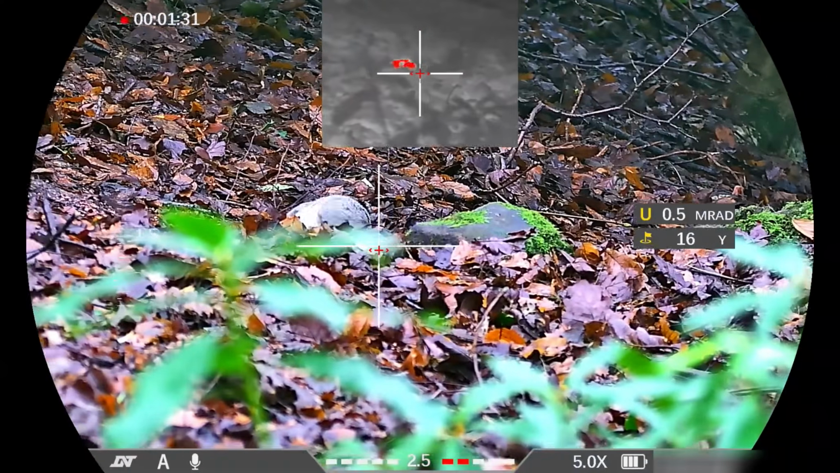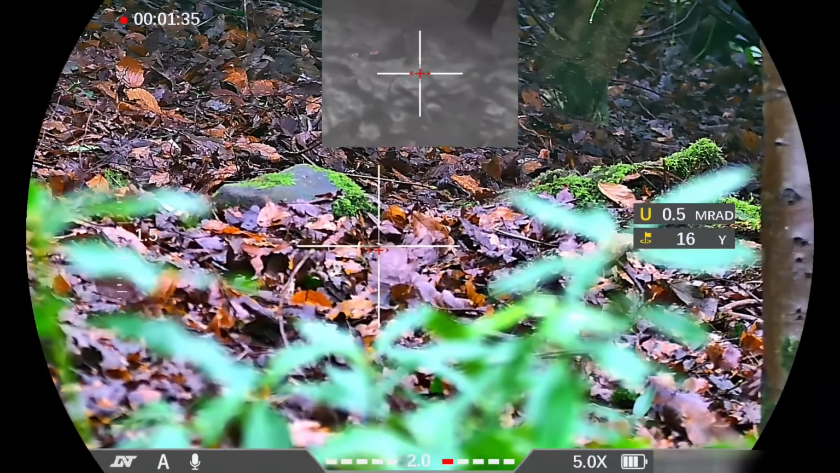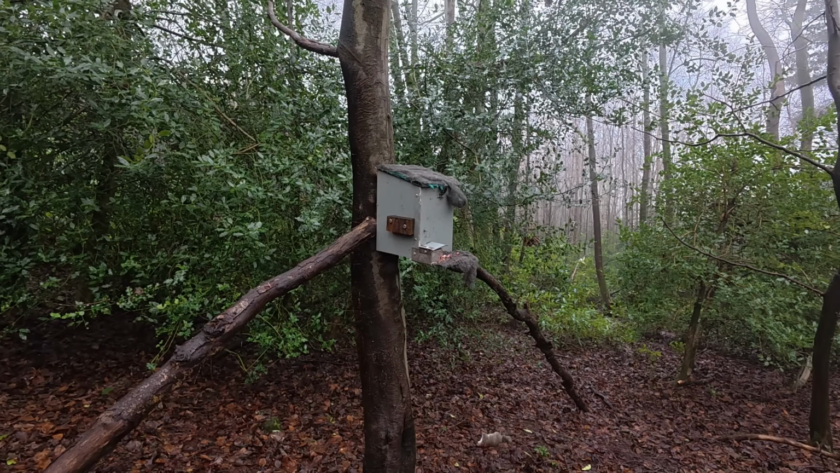That's the first kill that I've had with this Thermnight, and I'm always happy to get off the mark with a clean kill. I already know that the rifle is zeroed, I'm shooting very well. But there is always that little bit of doubt when you are recording yourself. You want to make sure that you get a nice clean start.